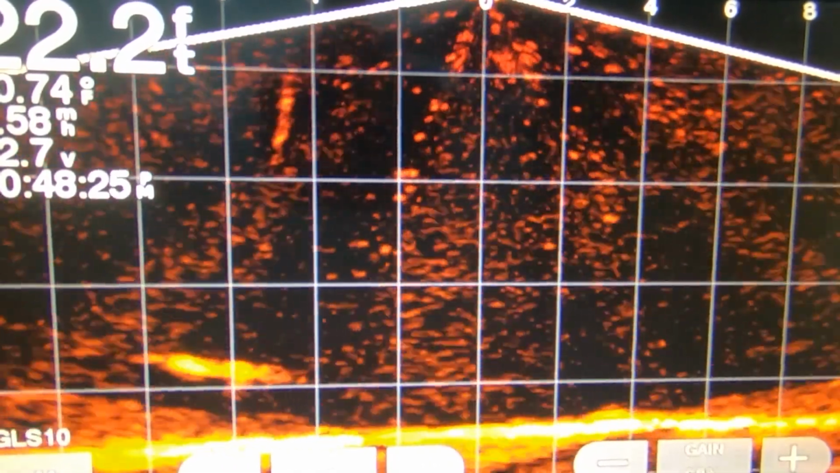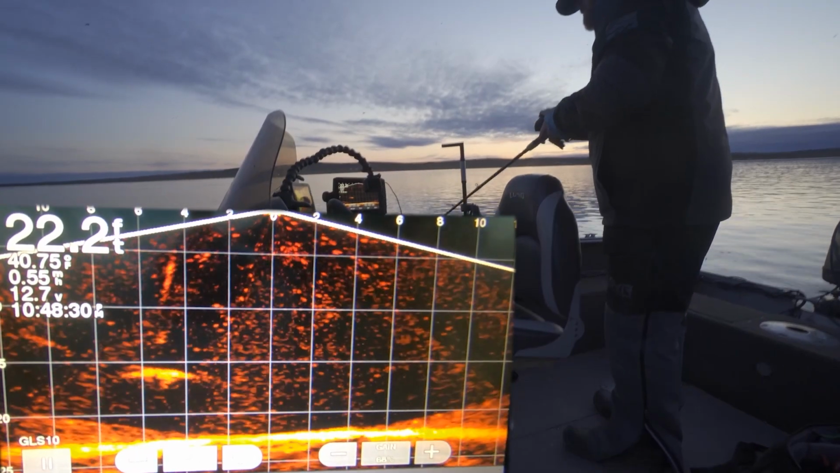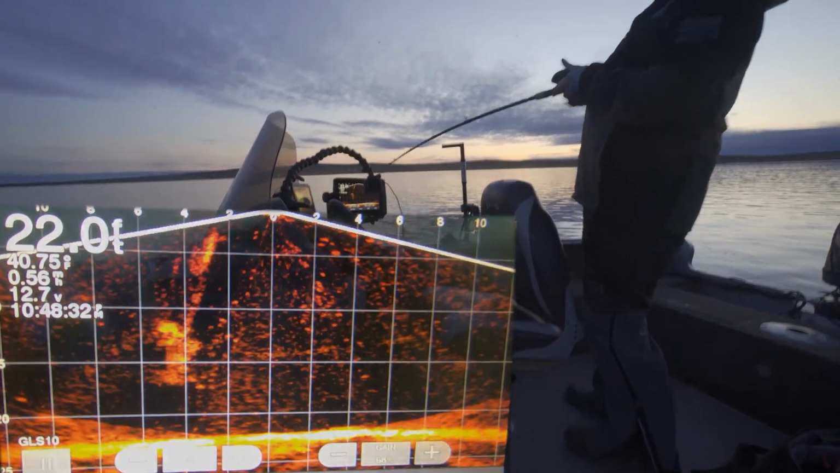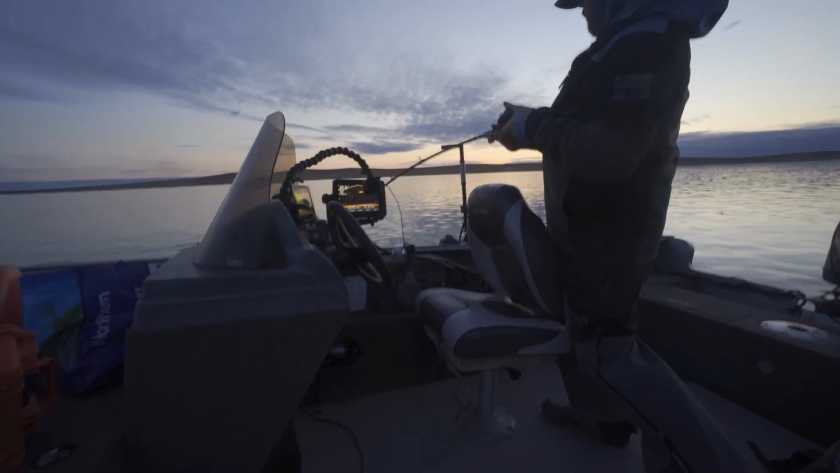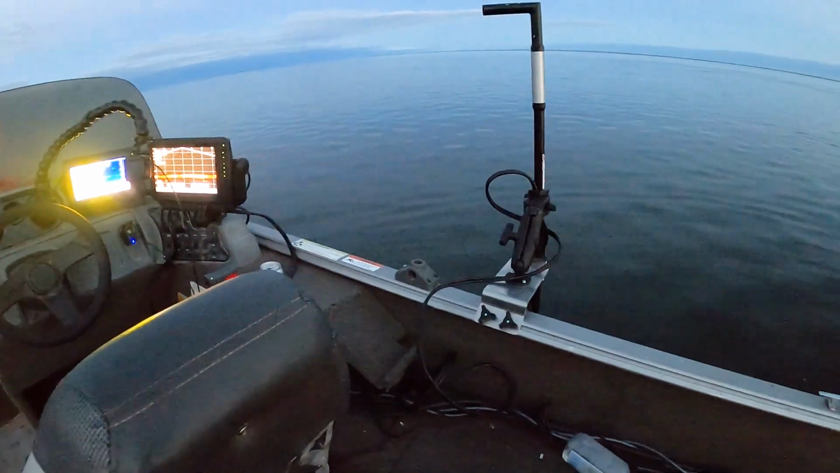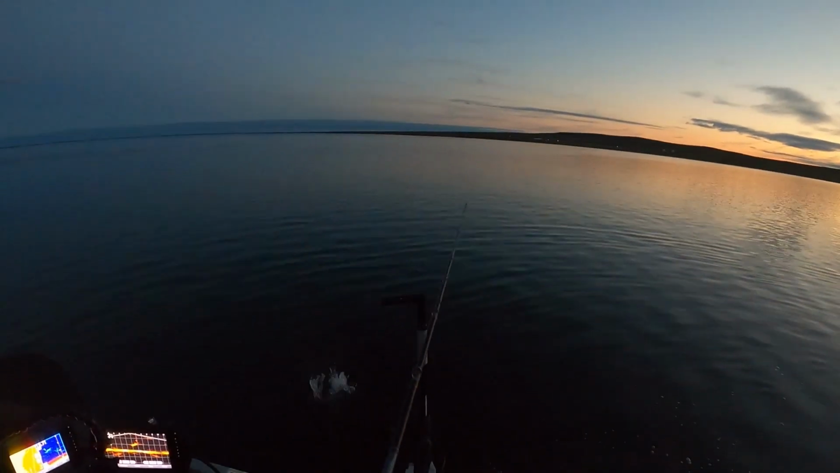Now prepare yourselves for godlike hook sets. I'm taking the mitts off for this. Oh, he's got it. Oh my goodness. Oh, that was insane. This is actually kind of scary, to be honest. Oh, wow. That scared the shit out of me. I think it's in his mouth right now. We got our Ciscos. That chick went flying.